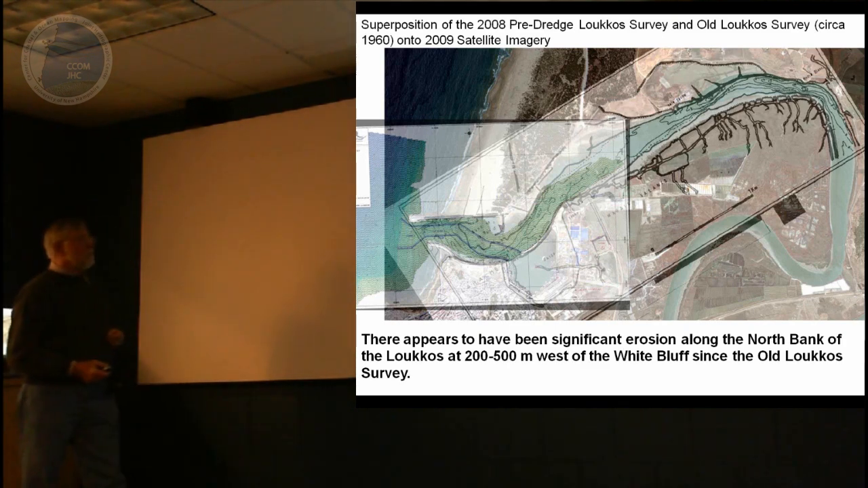Here's our prior surveys. That right here is a little survey that was done prior to starting the dredging, and the dredger sits right there, sucking in sand and pumping it on the shore here at a fairly hefty pump.